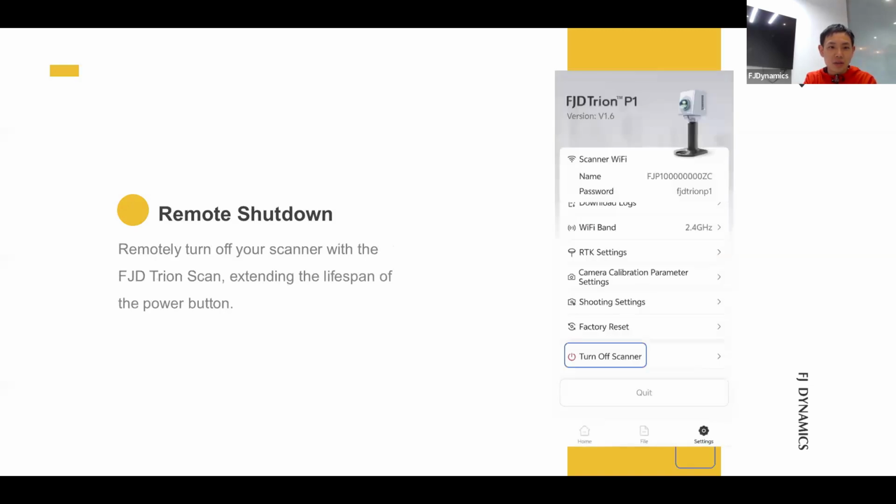And the other one is remote shutdown. Now you can turn off your scanner remotely on scan, and this extends the lifespan of the power button. You don't have to press it and press it again.